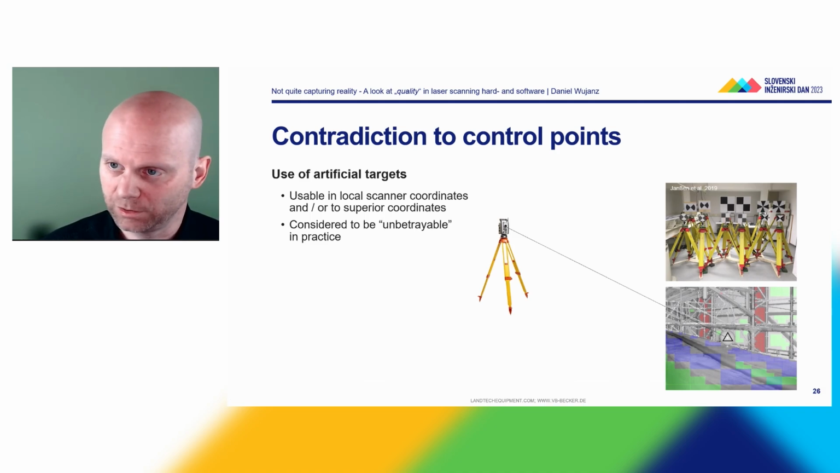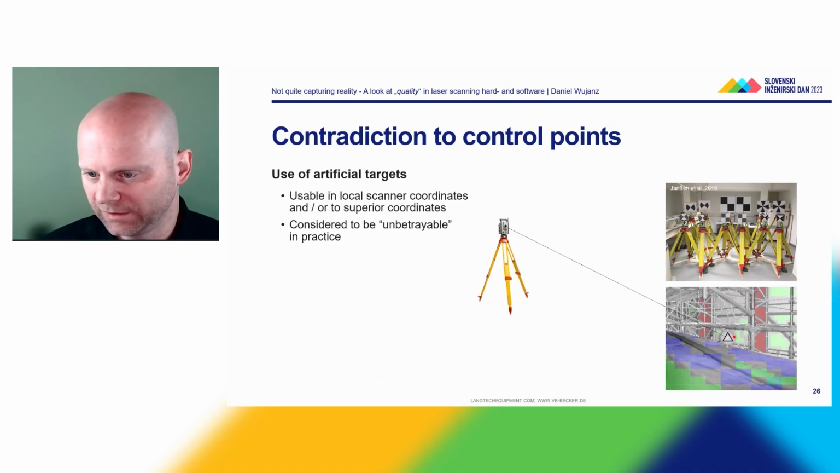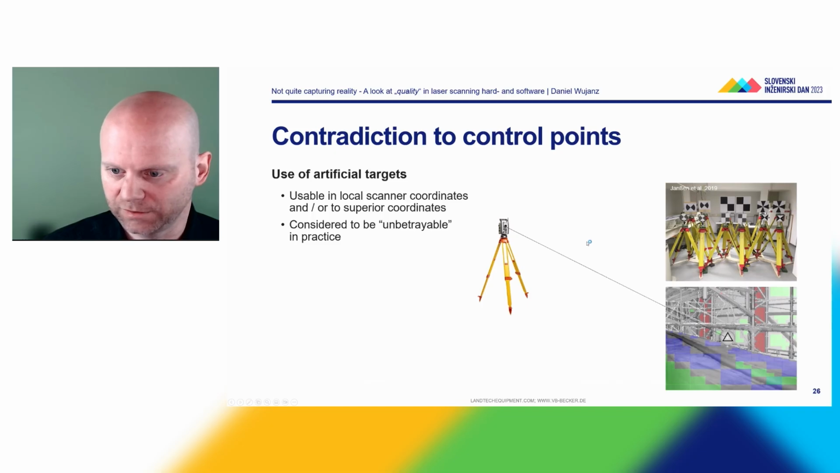You can bring them into the object space, and then you can use them to register different individual scans. But we want to use them in a different fashion. Namely, we want to use a total station. We survey the center of the target, this is a sphere for instance, and then we're going to use that as a ground control point in the following.